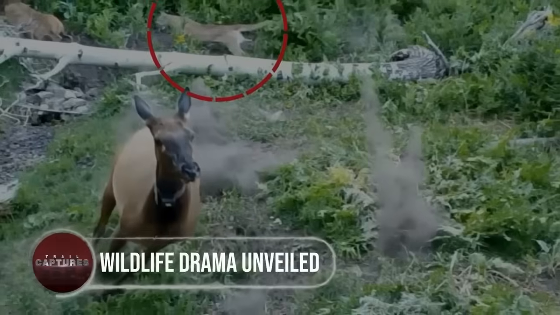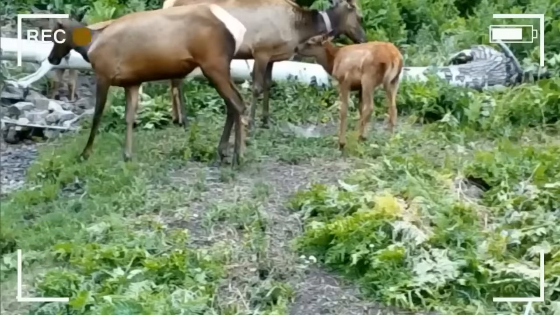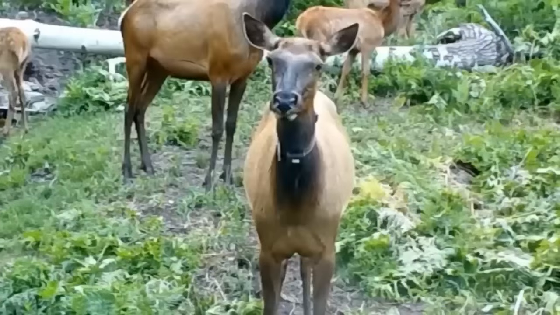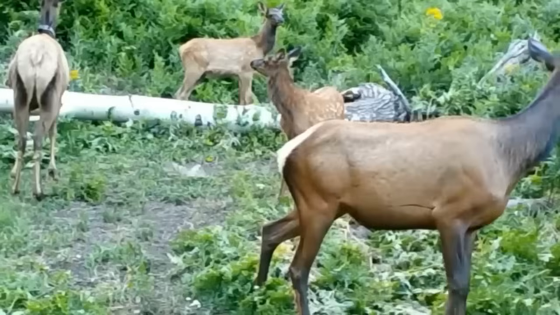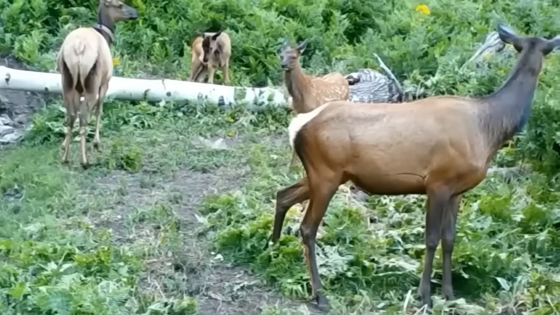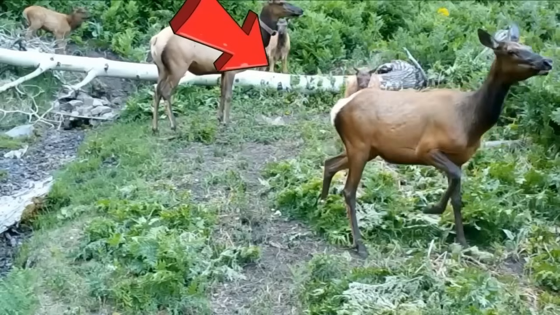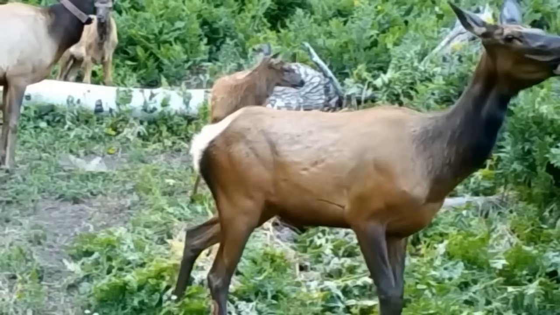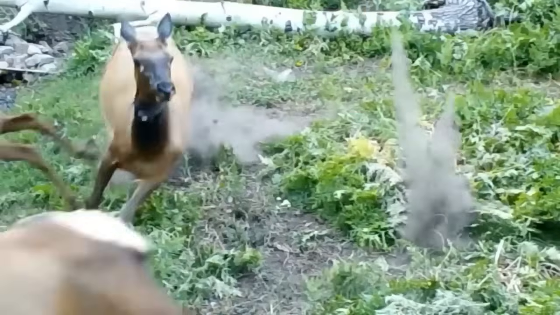Wildlife drama unveiled. Hold your breath for a wildlife encounter caught by the trail camera. In this clip, we're transported to the untamed world of a group of graceful elks, quietly grazing in their natural habitat. But amidst their tranquility, a subtle shift in the air alerts us to an impending danger. With keen senses, one elk detects an unfamiliar scent, triggering a chain reaction of unease.